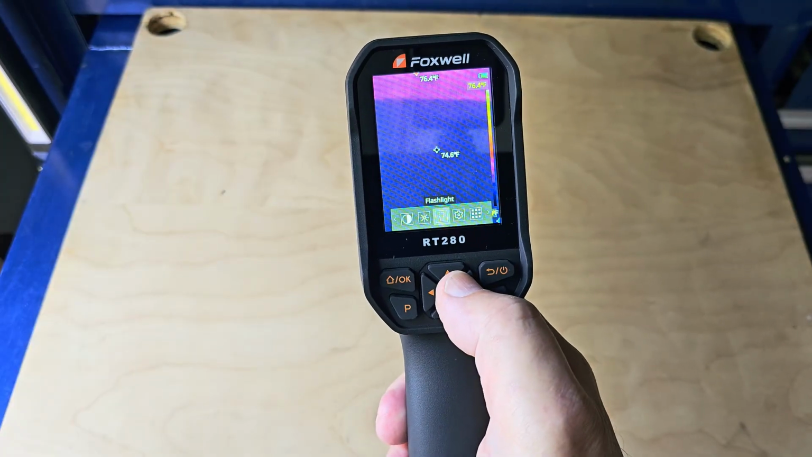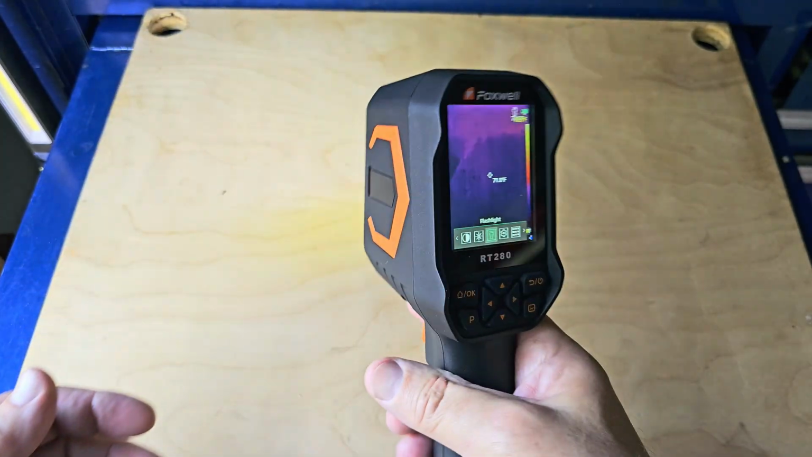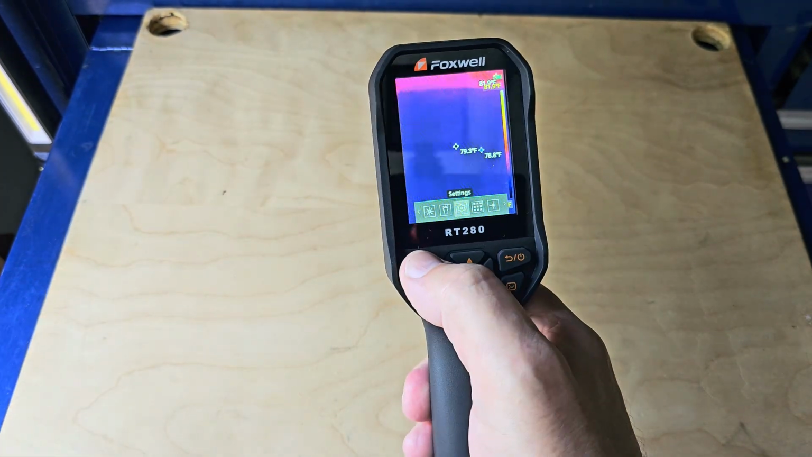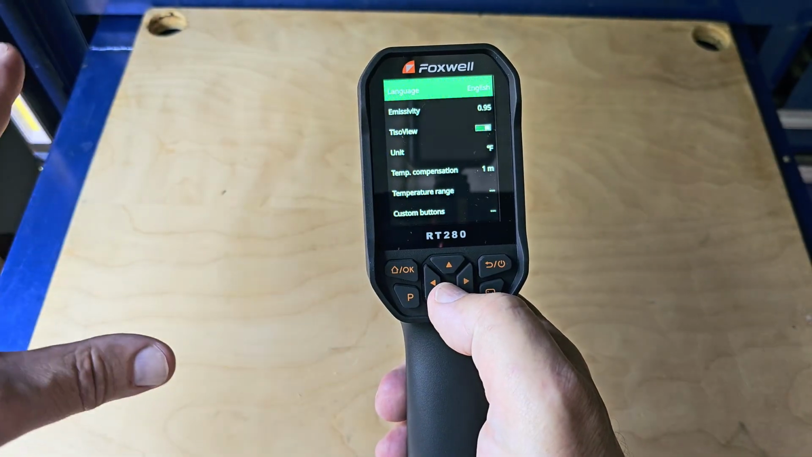Let's see here. Let's go over here to flashlight. Of course, turn the flashlight on. So if it's nighttime and you're trying to see what you're looking at, you can easily do that. Let's go into settings, and then we'll start hitting some stuff thermally.